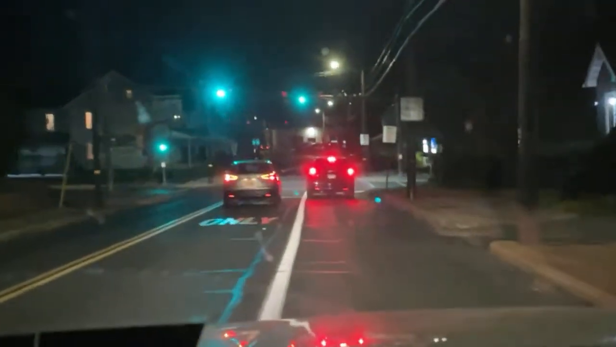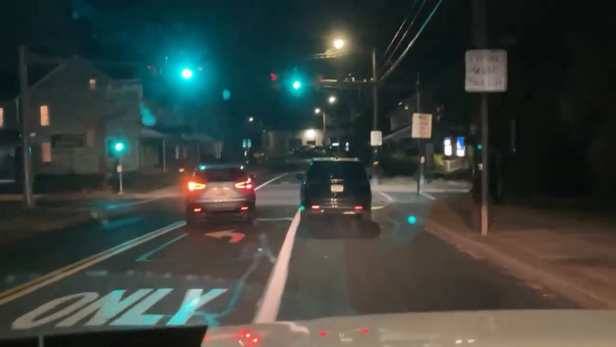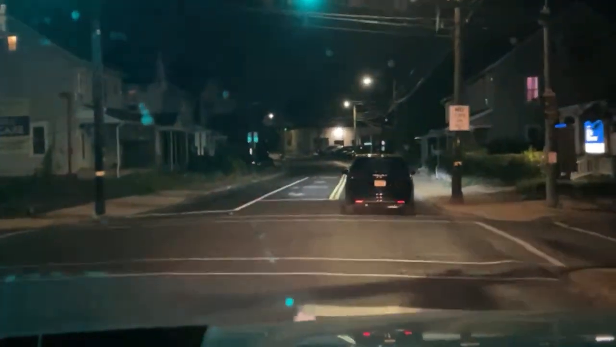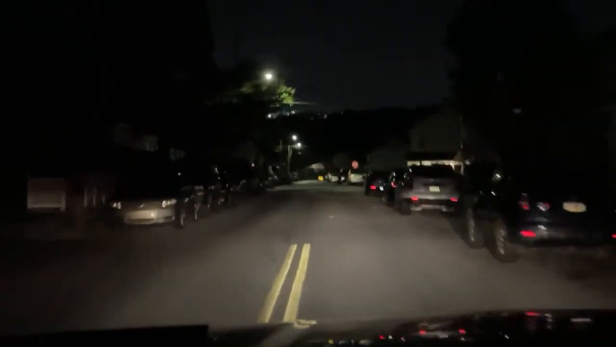Uh-oh. Who's beeping over here? Guy has no back lights. It looks like his headlights are on, but why wouldn't he have back lights? It's probably a Kia. Good evening, Michael.